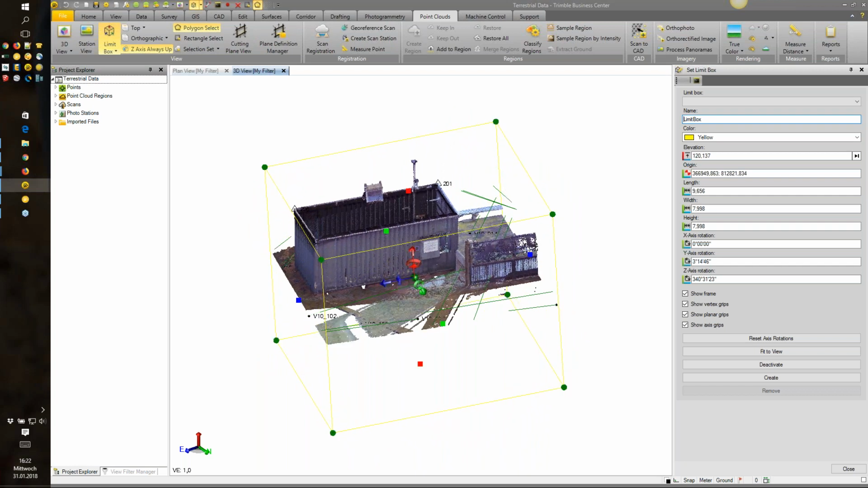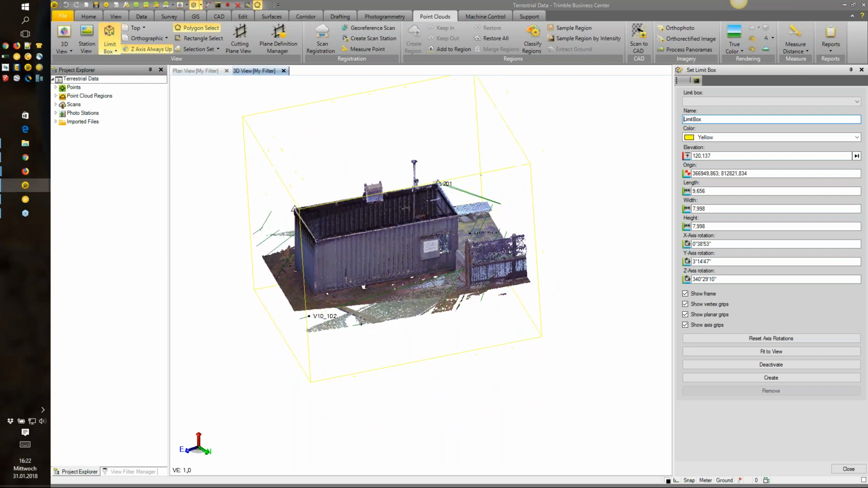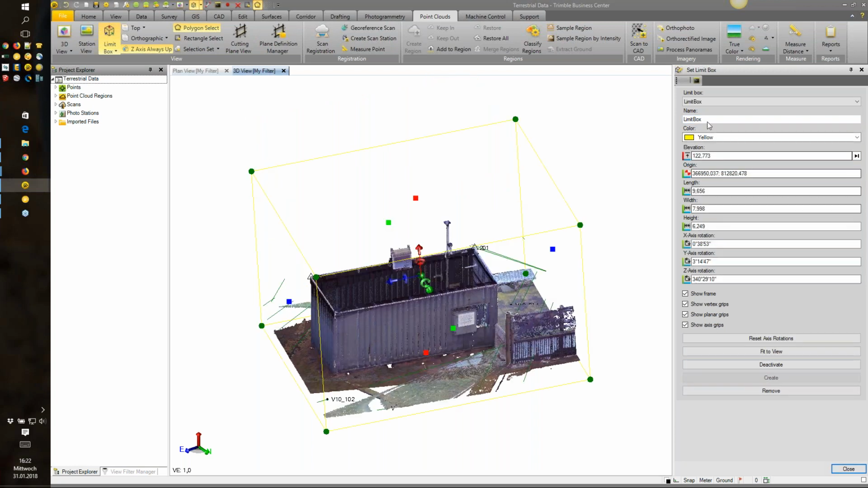In this direction, you can also move it if you want a certain position. And the good thing, you can actually save these limit boxes by hitting this button on the right hand side. So when I'm clicking create, it will create a limit box called, in that case, limit box.